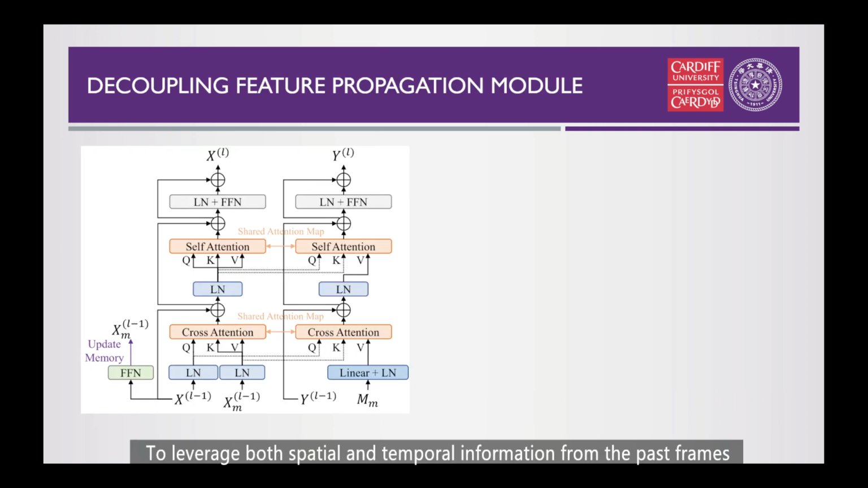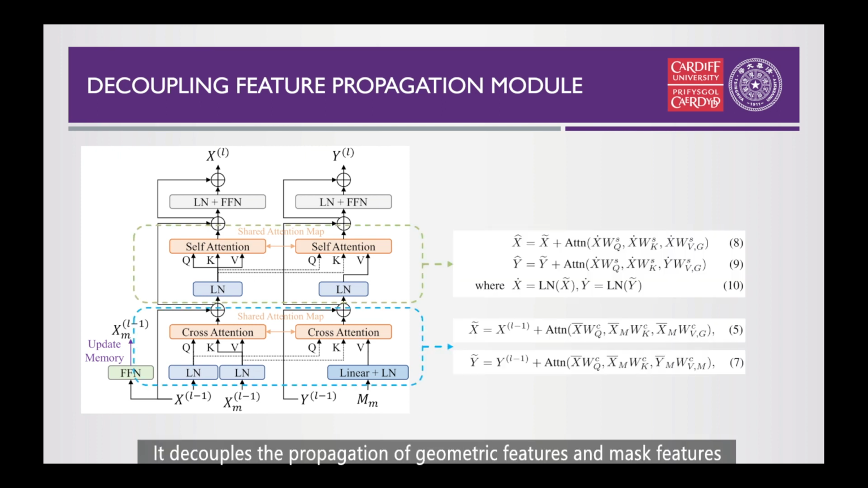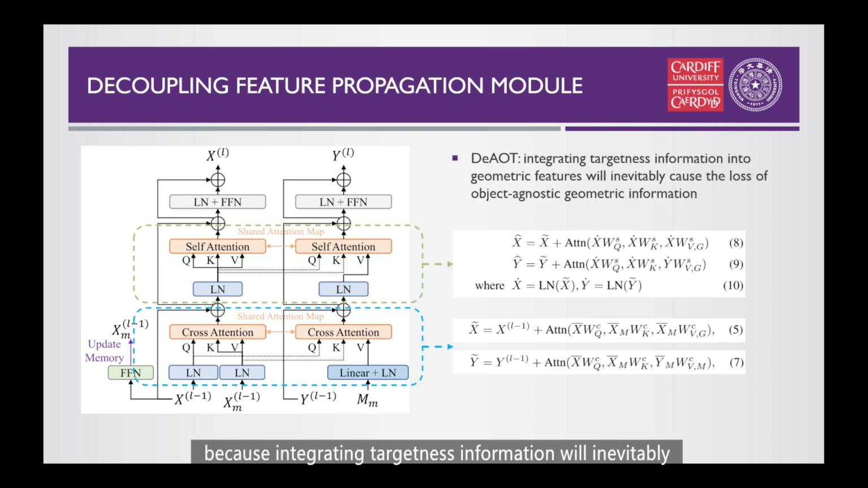To leverage both spatial and temporal information from the past frames while propagating target cues into the current frame, we introduce a decoupling feature propagation module, DeFP-M, into the 3D SOT task, which relies on a memory mechanism. It decouples the propagation of geometric features and mask features into two parallel branches with shared attention maps, because integrating targetness information will inevitably cause the loss of object-agnostic geometric information.